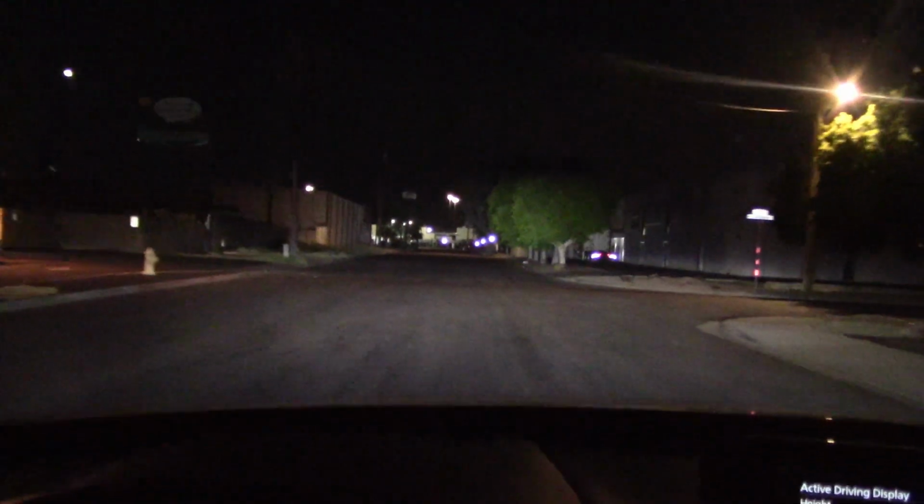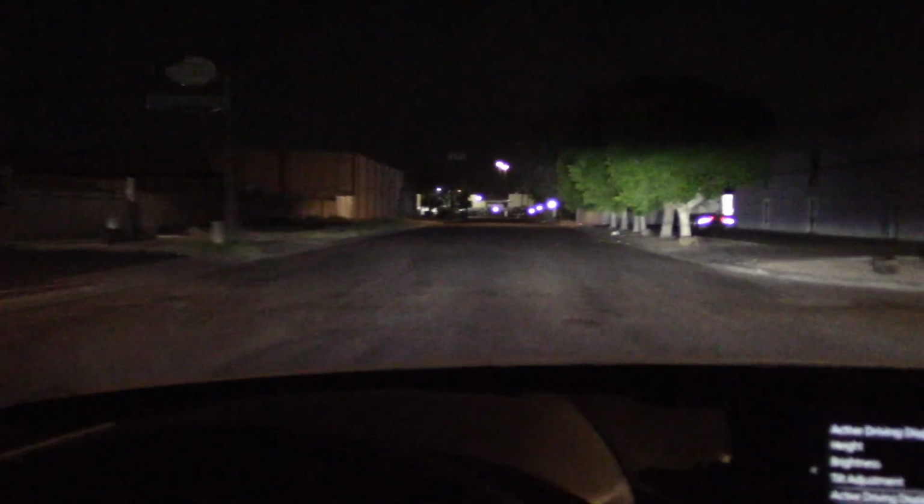By the way, these active headlights are usually found only on very, very expensive cars. It's nice to see that Mazda is giving it to us on a less expensive car. But don't break them because they're very, very expensive to replace.